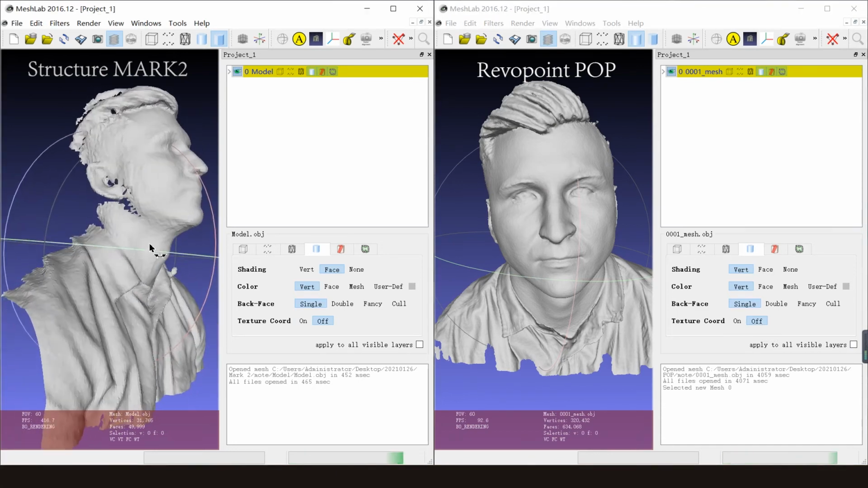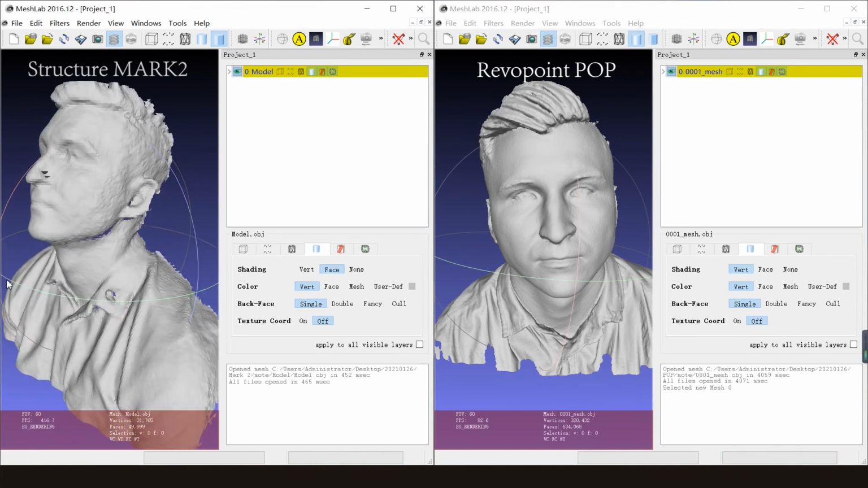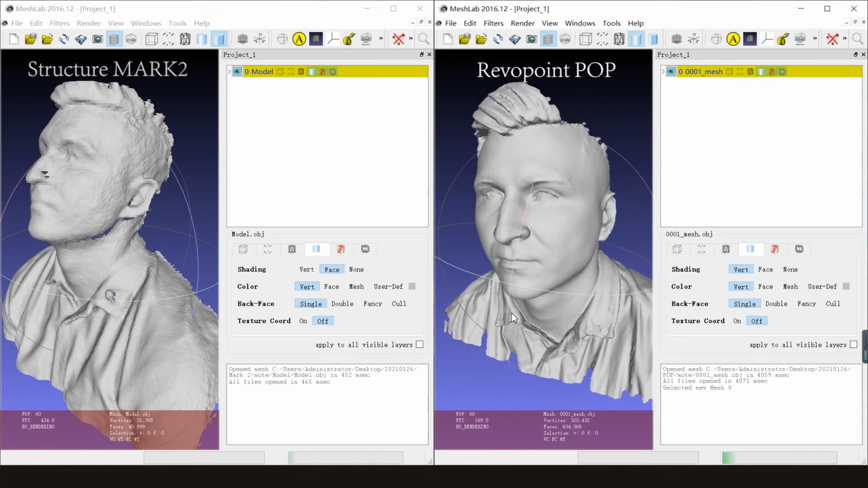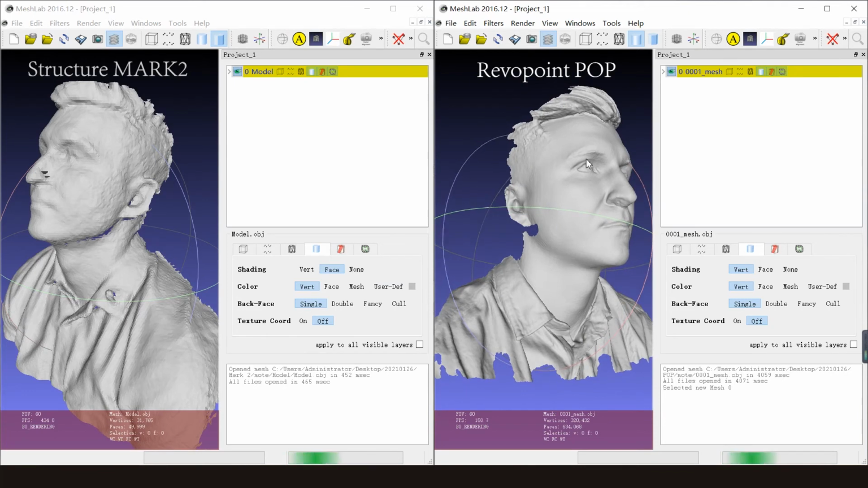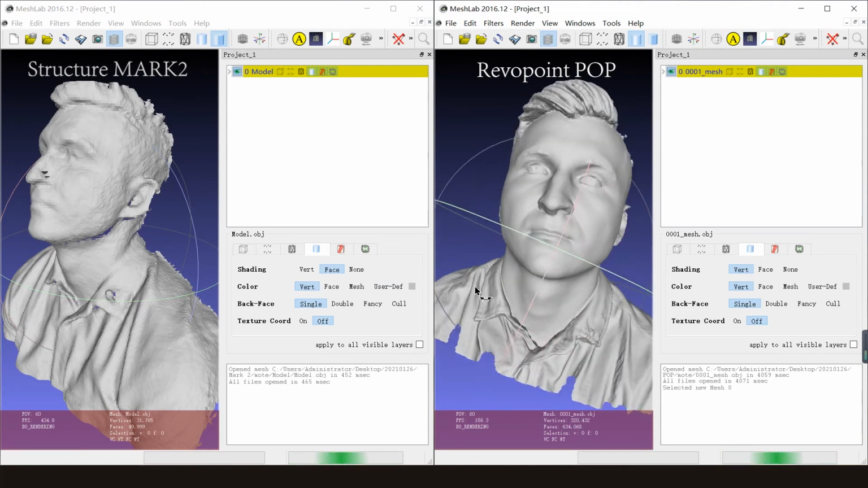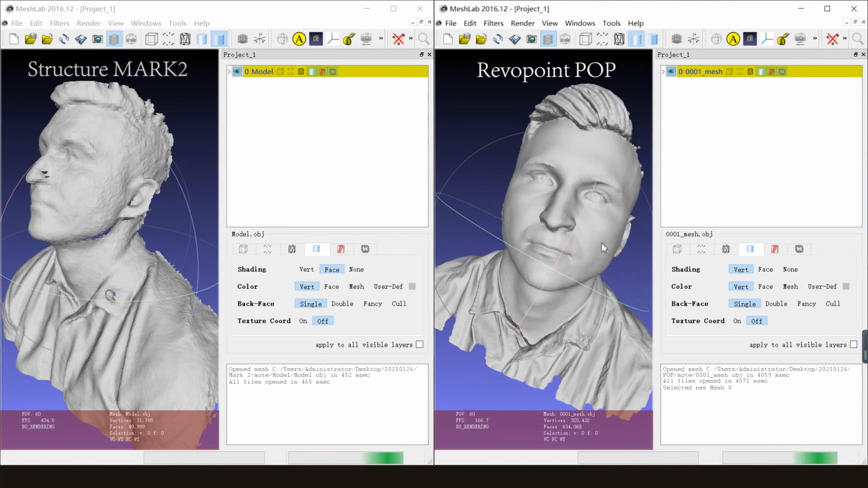Surface for the Mark II is not that clear, not that smooth, not that detailed, very rough surfaces. Comparing with the Pop scanner, which can show much better facial features. You can see here the shirt or the eyes very clear.